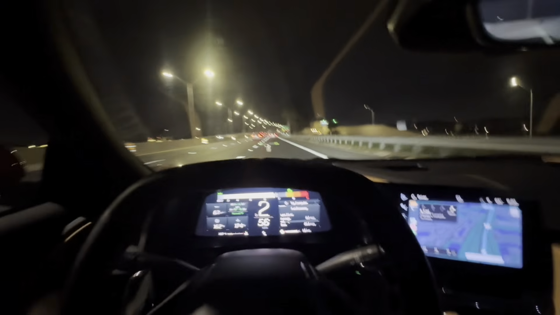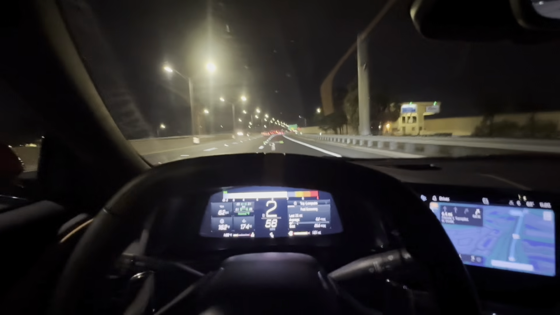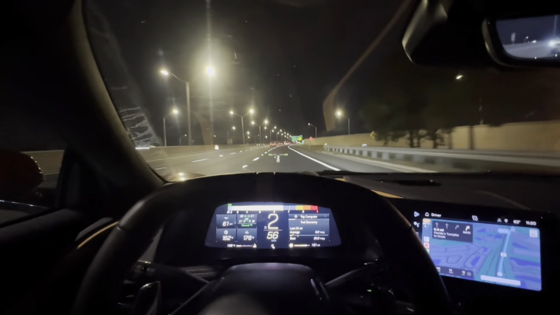Dang, I forgot about that. You guys can also see the miles per hour in the windshield. Kind of forgot that was there.